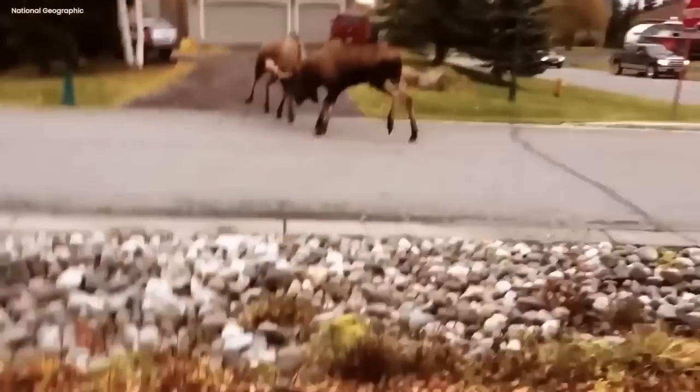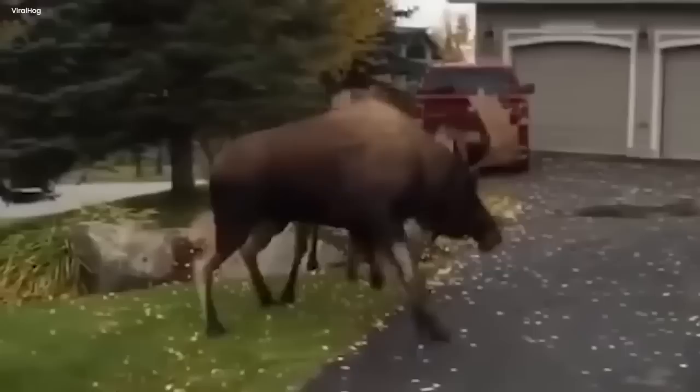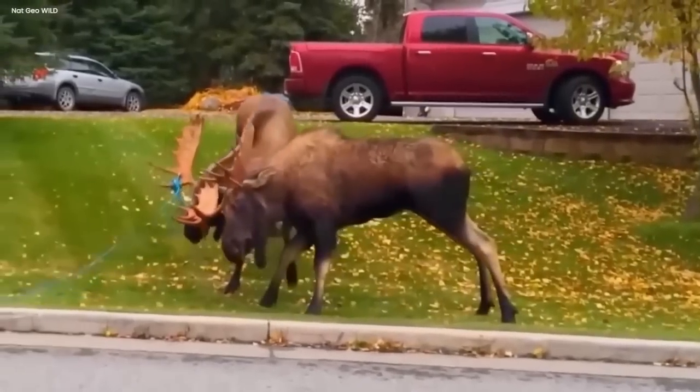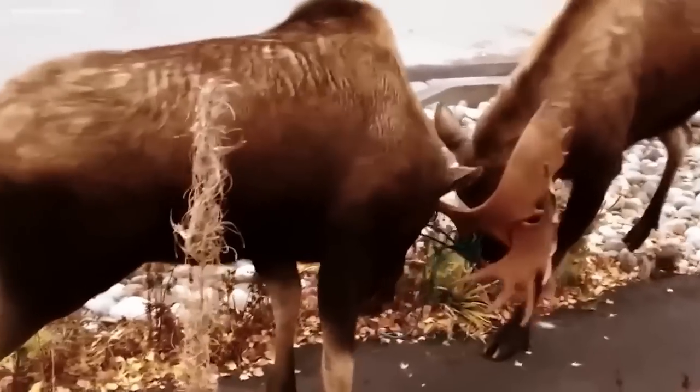The people in the city were used to a different kind of life, and they couldn't believe their eyes. They stood there, frozen in amazement, as this strange and wild drama played out. The battle went on for a while, like a clash between nature and the city. But then, in a surprising and puzzling twist, one of the moose suddenly stopped fighting. It dashed away, disappearing into the maze of the city.